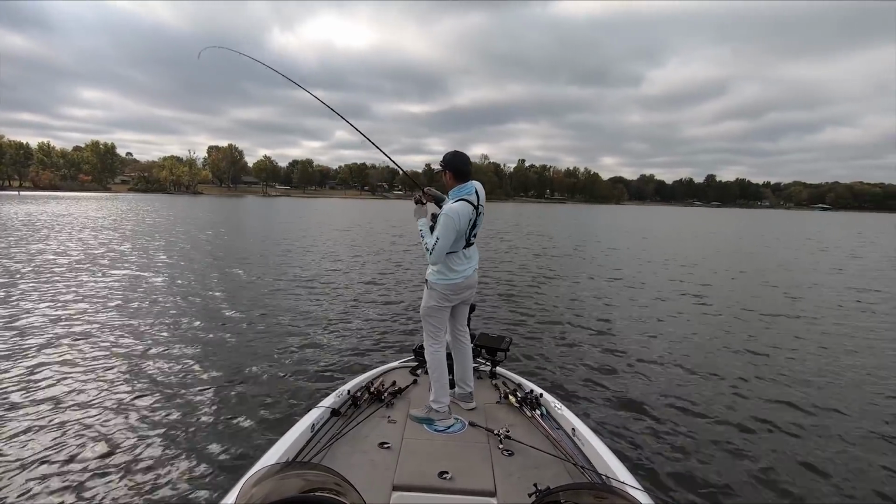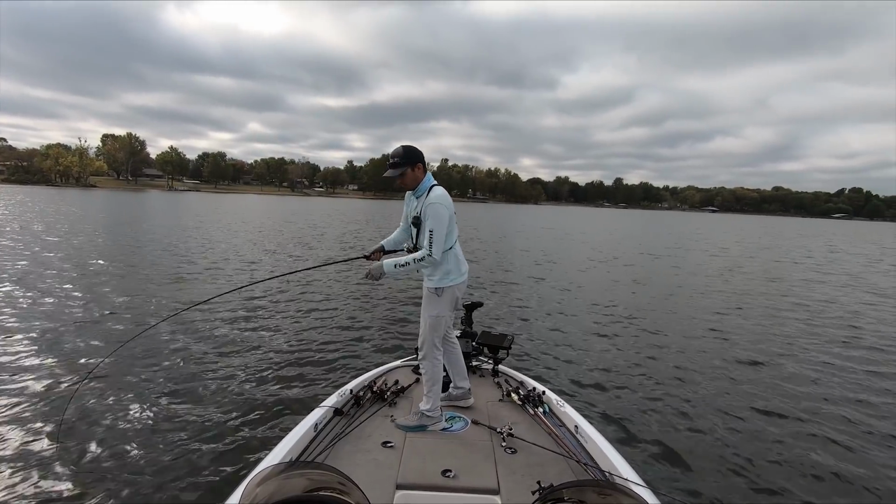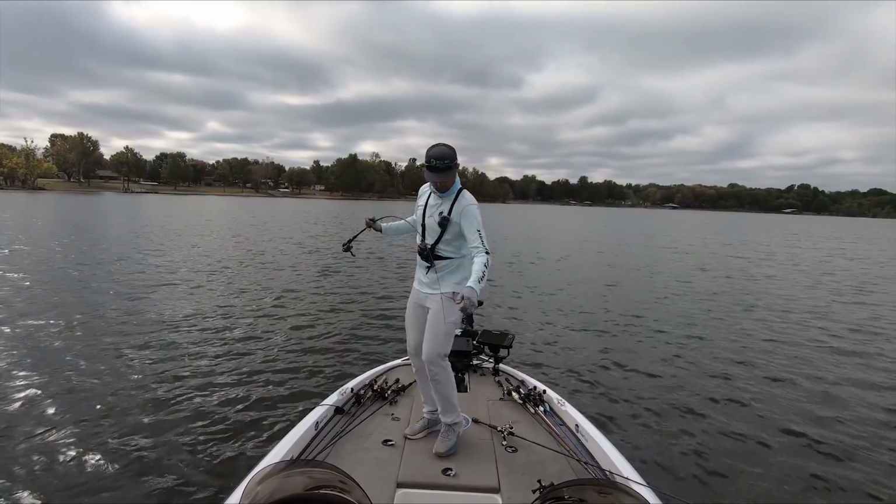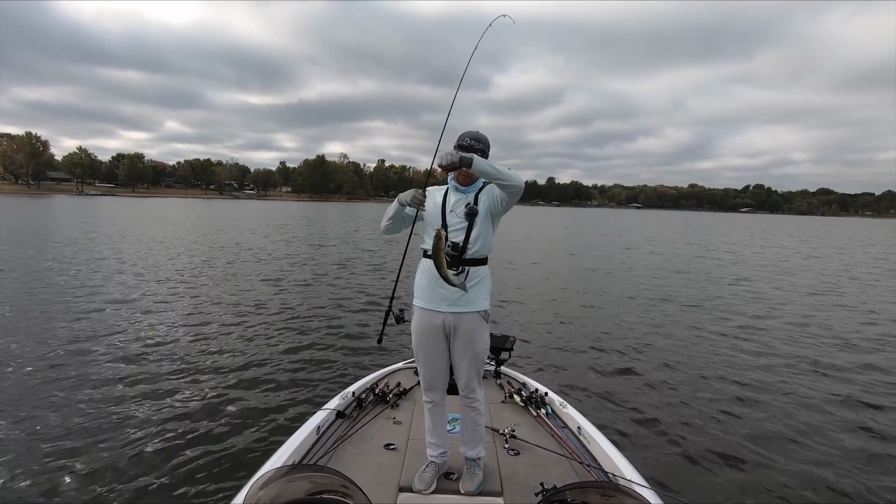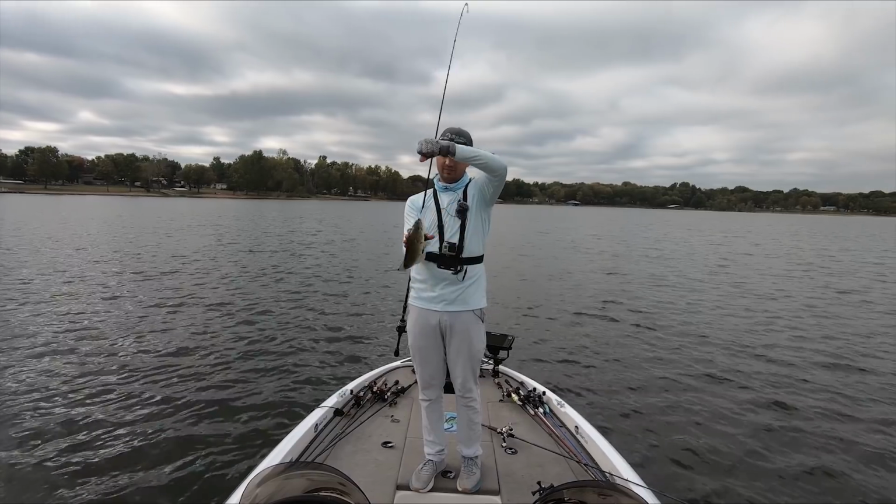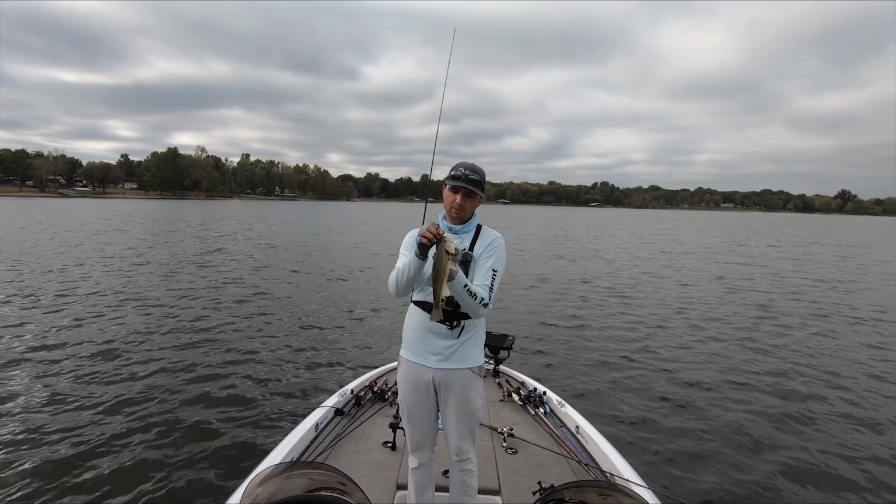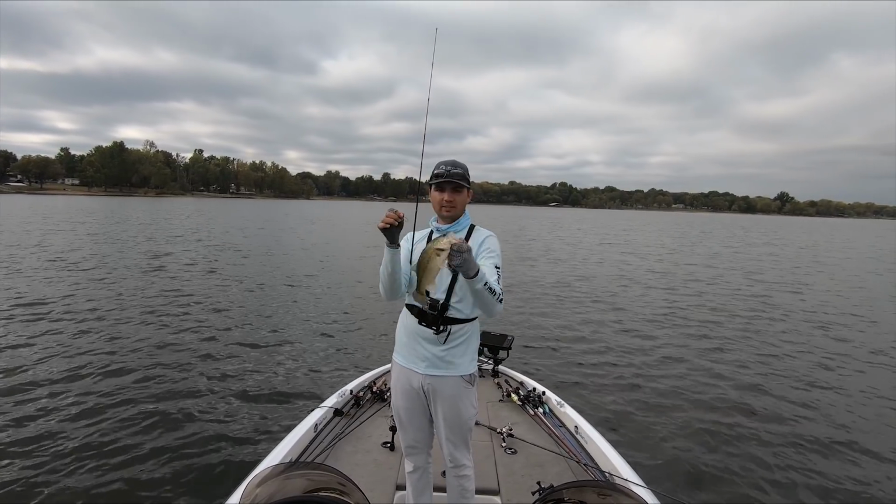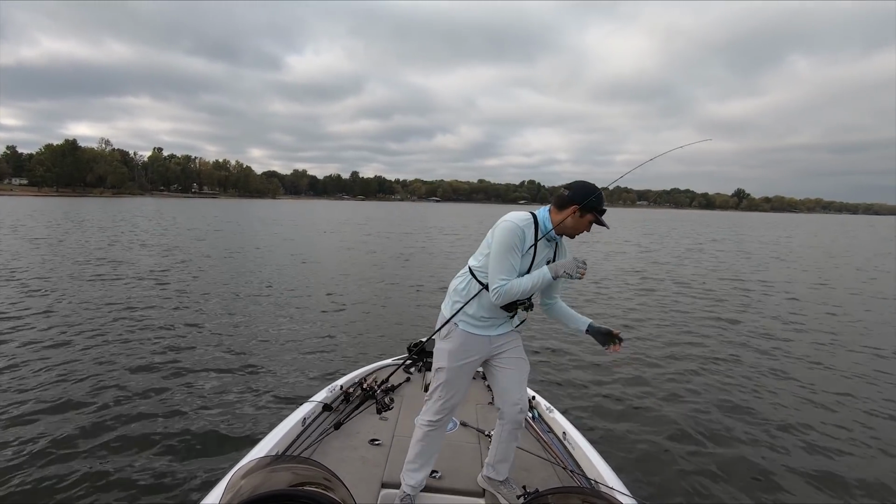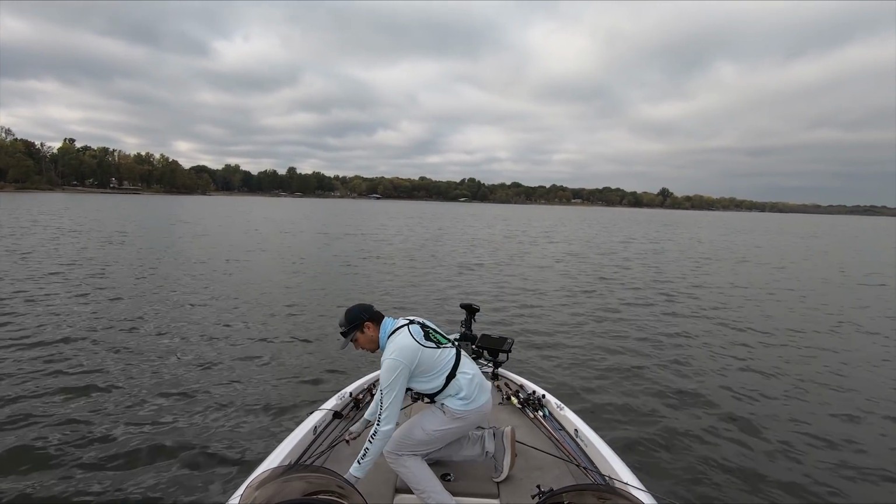Got him. There we go, on the Neko rig down there. Picked up another fish here. There we go. Don't know if that's a keeper or not. I don't think it is, but picked up another fish. Just a little non-keeper, but nice little deal. Got a second fish off the spot. There's a whole group of them down there. I think I might be able to pick up a handful of fish on this Neko rig, maybe put a few more on the boat.